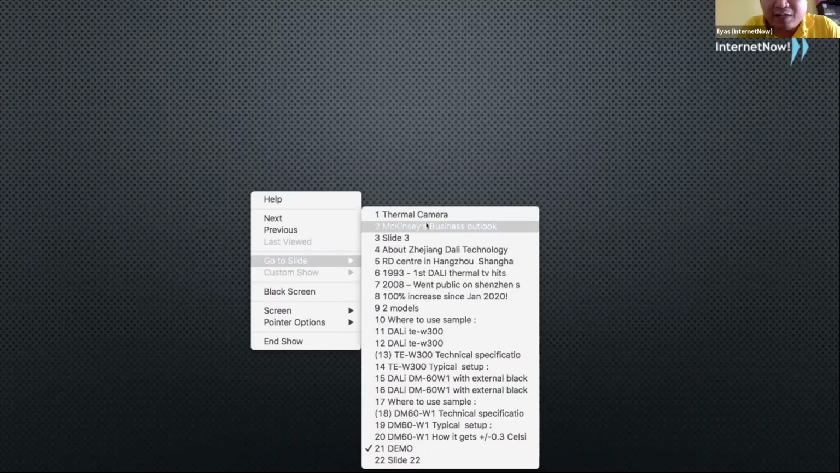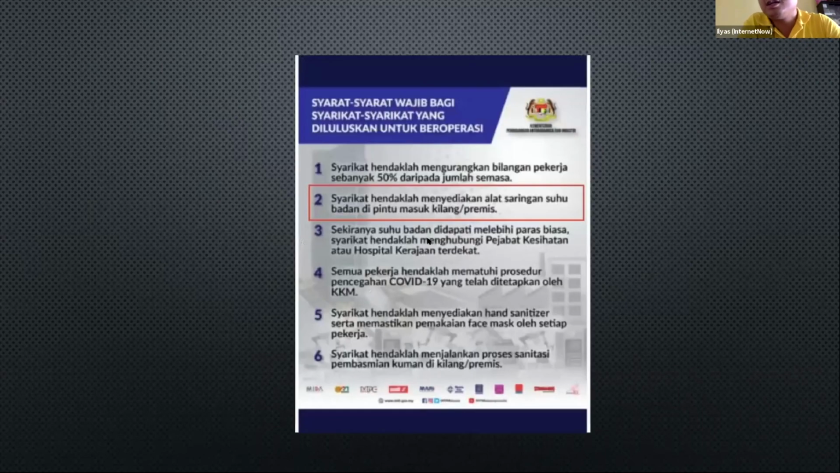Basically, at the moment, for those factories which are operating during the MCO, they have received approval or permission from MITI. Yes, they are required to do temperature scanning.